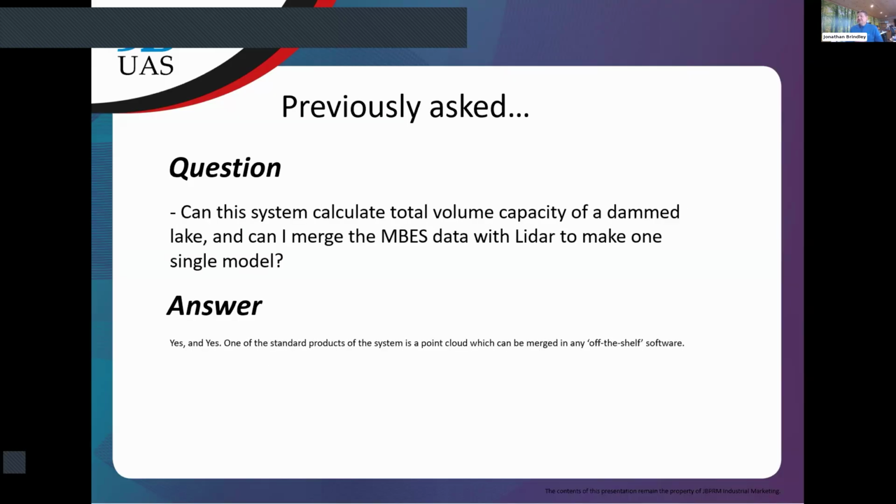Next question: can this system calculate the total volume capacity of a dammed lake, and can I merge the MBES data with LiDAR to make one single model? Of course.